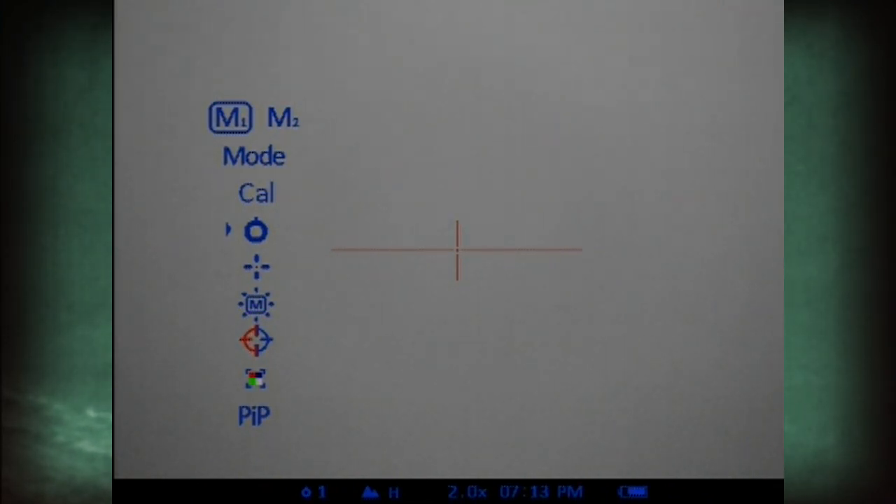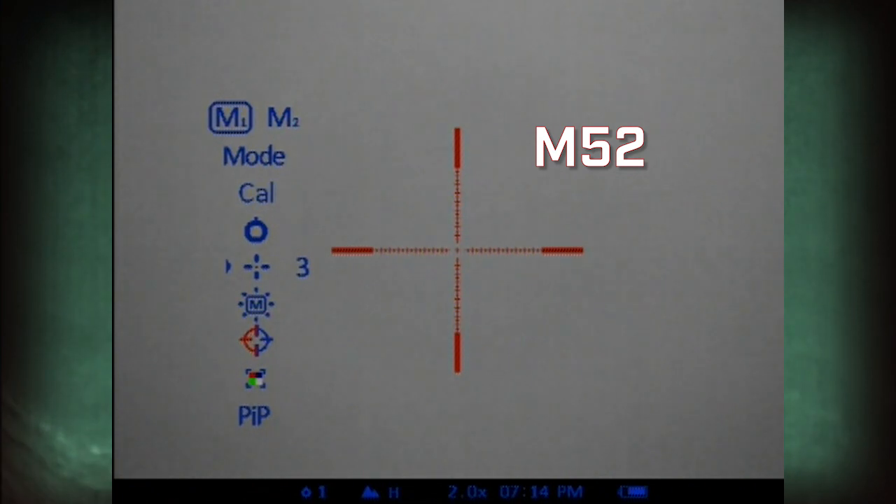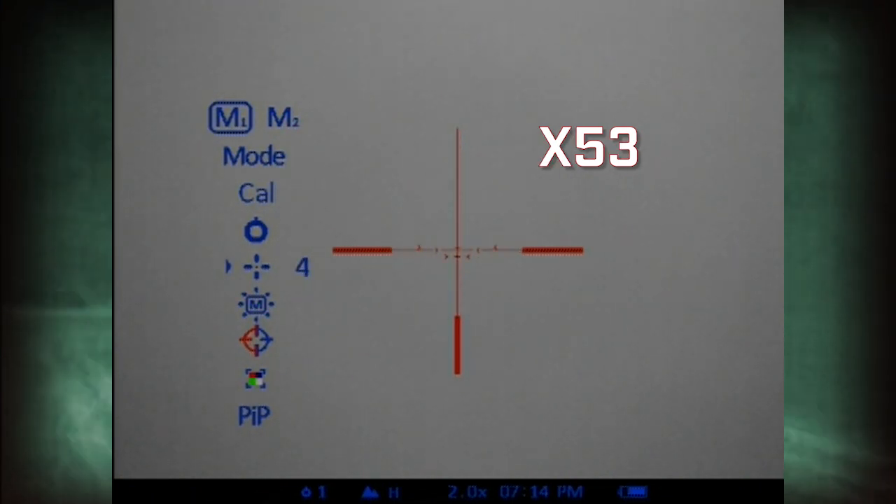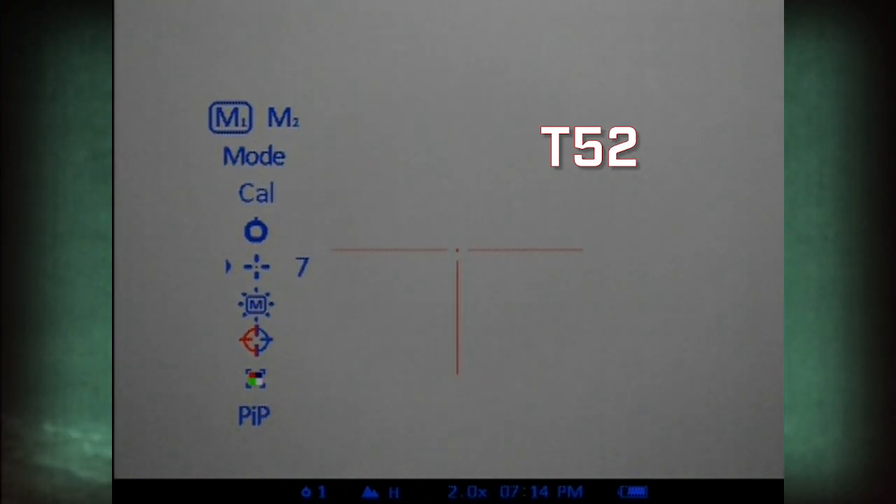You can select 3 positions of the aiming point for up to 3 types of weapons or distances. Keep in mind that each weapon requires individual zeroing. You can choose one of 9 reticles: H50, M50, M52, X53, T50, T51, T52, X51, and X54.